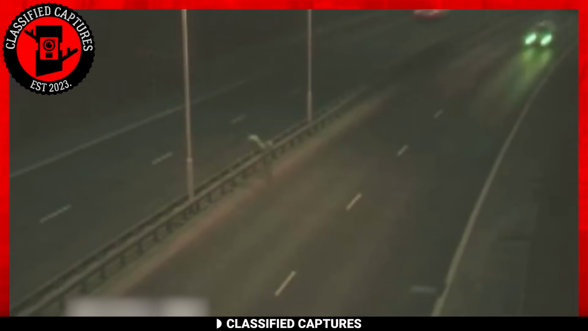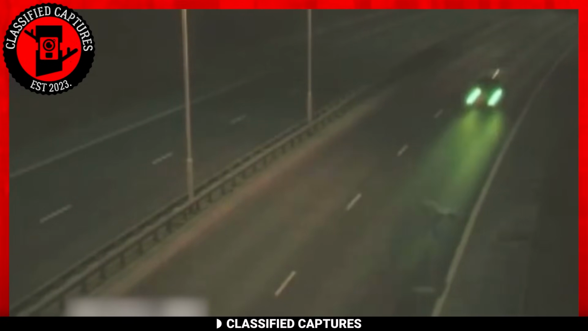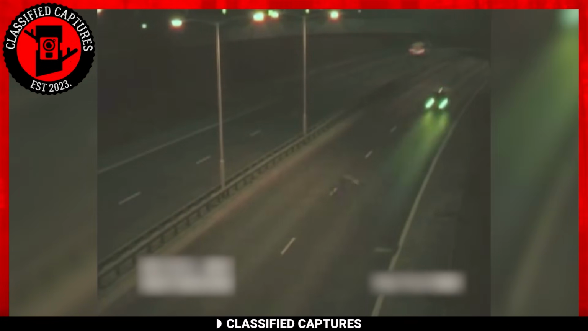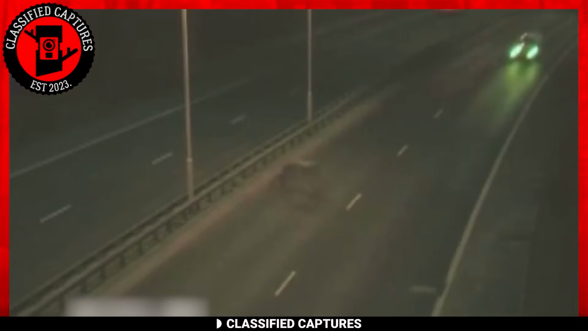What's even more bewildering is the lack of reaction from the passing cars. Normally, you'd expect drivers to stop or swerve to avoid an animal, but it appears that none of the drivers even registered the presence of this mysterious creature. To rule out any potential tampering or editing, experts conducted a thorough investigation and concluded that the footage was indeed authentic. So, what on earth is that? Where did it come from, and are our streets really safe? I know this sounds sensationalist, but think about it.